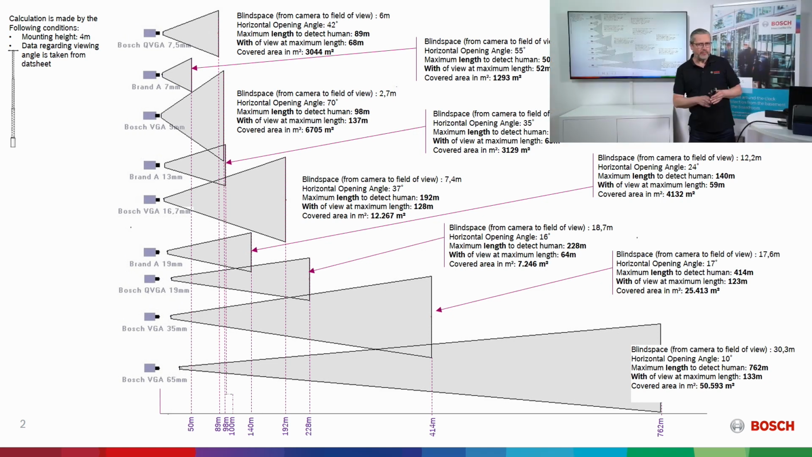And I use this slide to compare with just another brand out in the market that also are able to do video analytics at the edge. They're doing it a bit different than we are, because they're using a third-party algorithm installed on the camera to do this analytics. But what you really can see, if you start comparing the square meters of the covered area between the different solutions, you really start to see something that is quite astonishing.